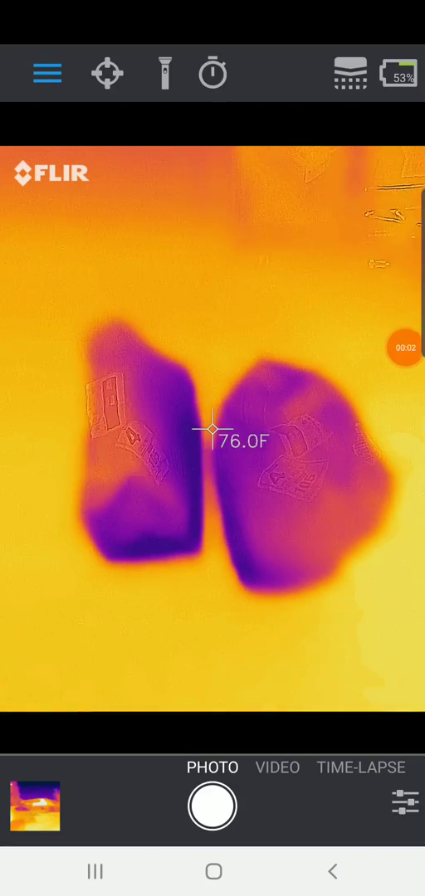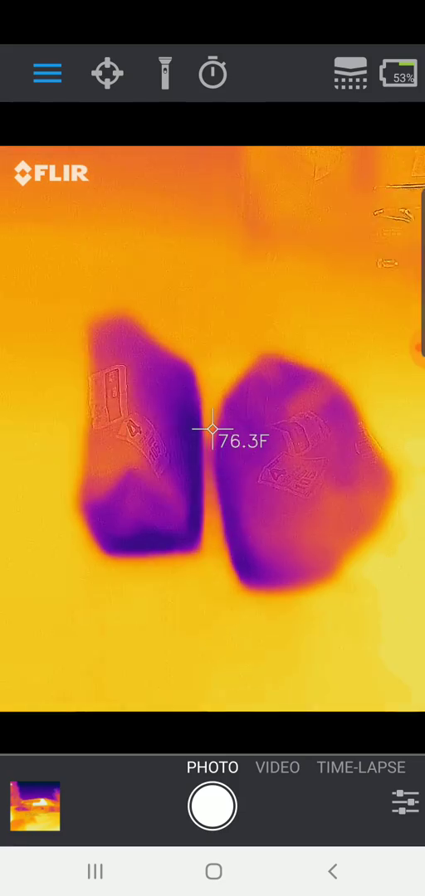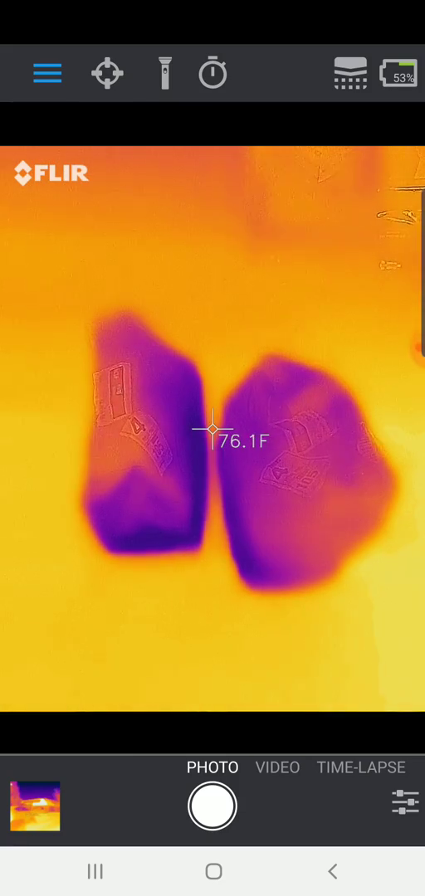I'm Tom from Do-It-Yourself Home Automation, and this is a look at using my Flir 1 Gen 3 thermal camera to look at the temperature inside some Amazon Fresh totes.